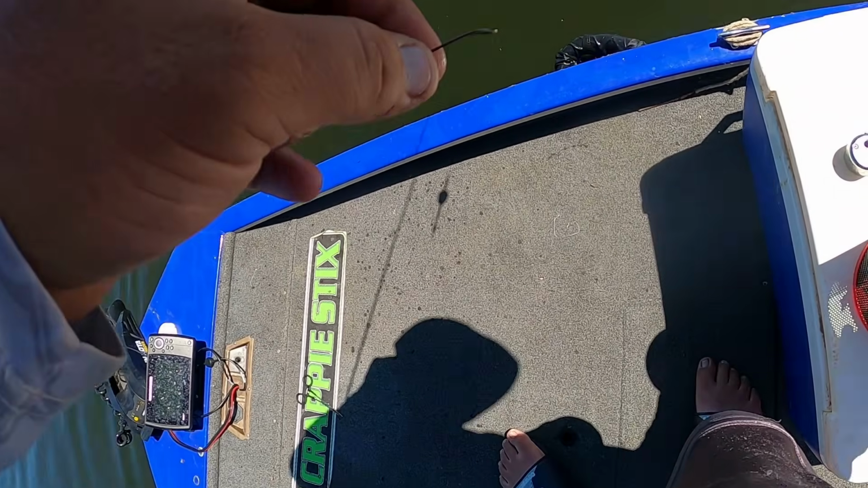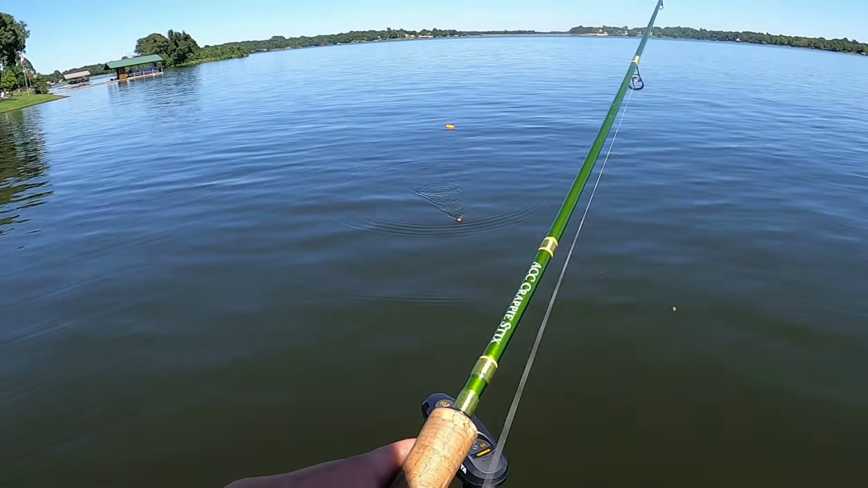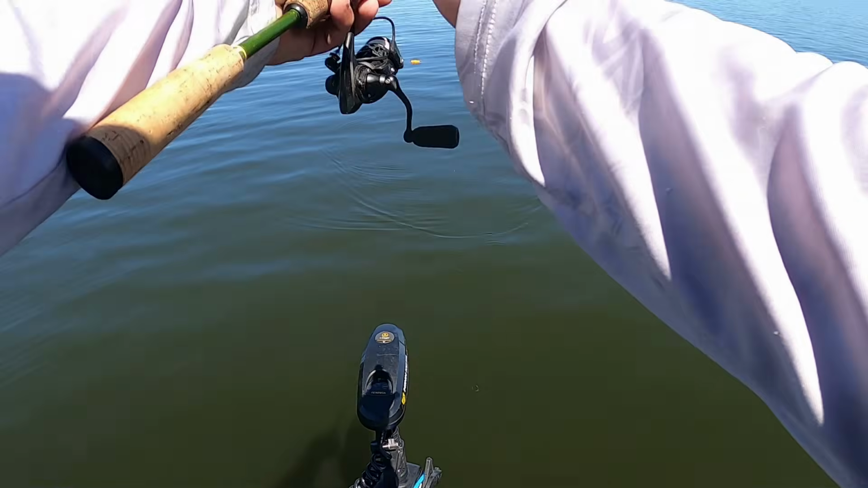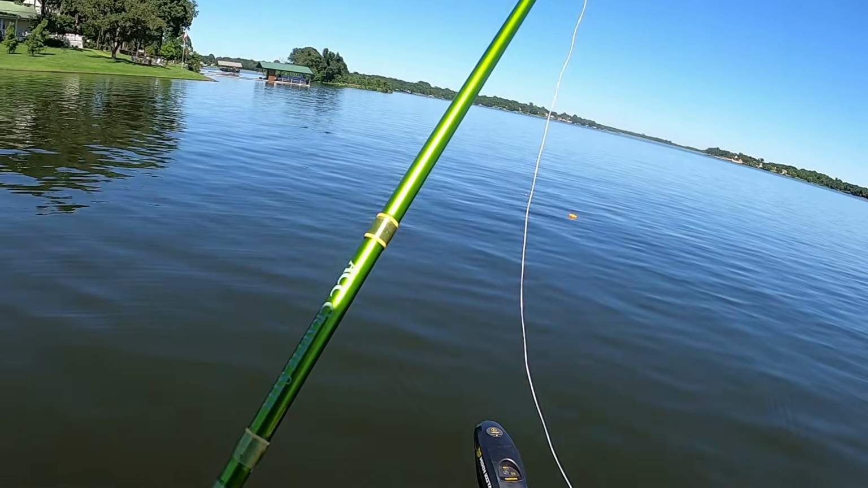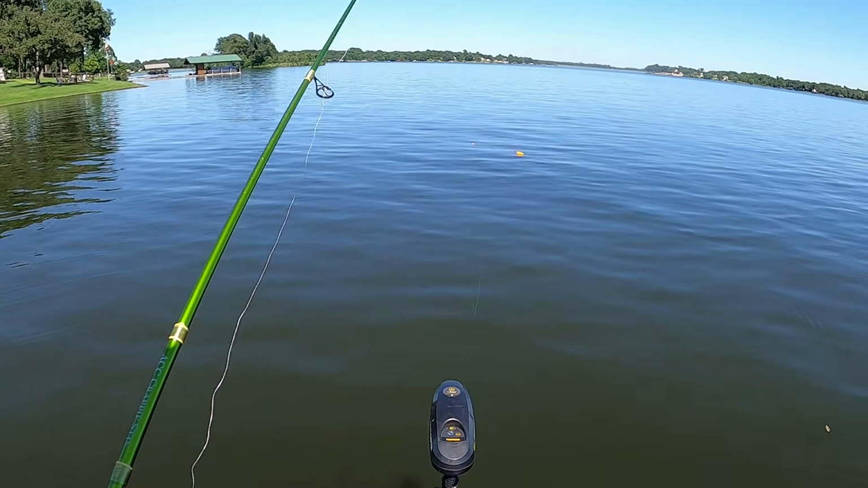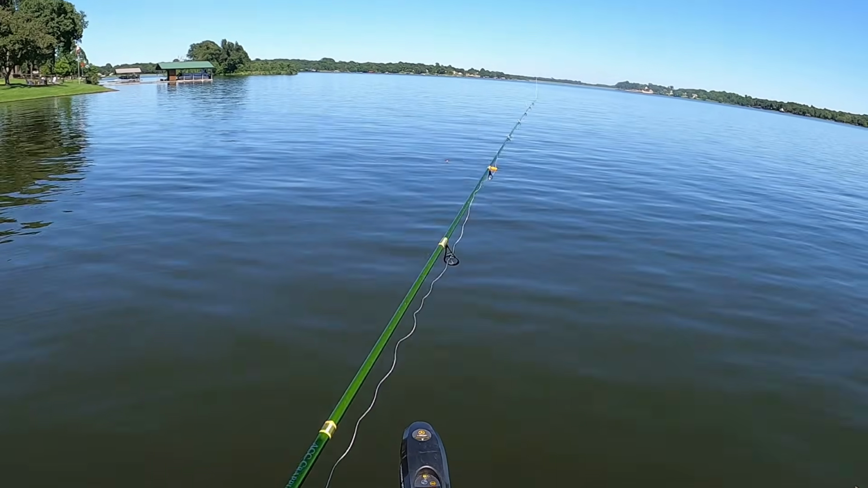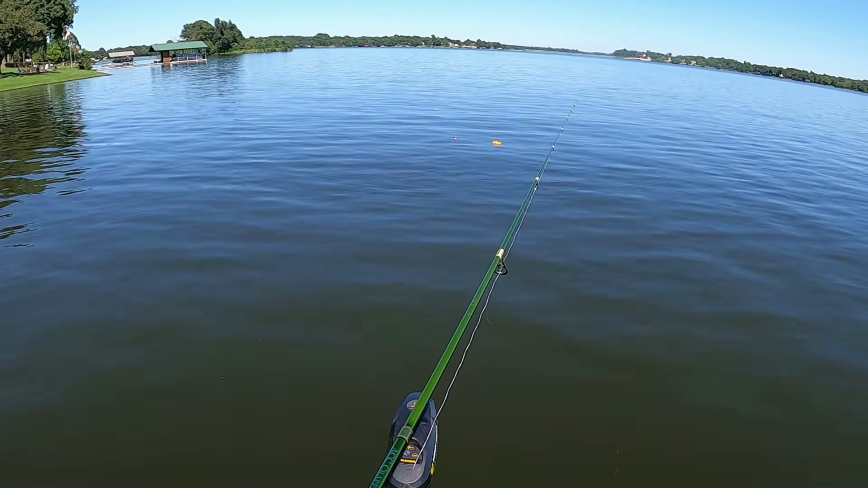And I think I got this bed going right here. Been getting hit in a certain little circle, about a 3x3 circle, and if I'm not there, I'm not getting a bite. I should come right across it right here. There he is.